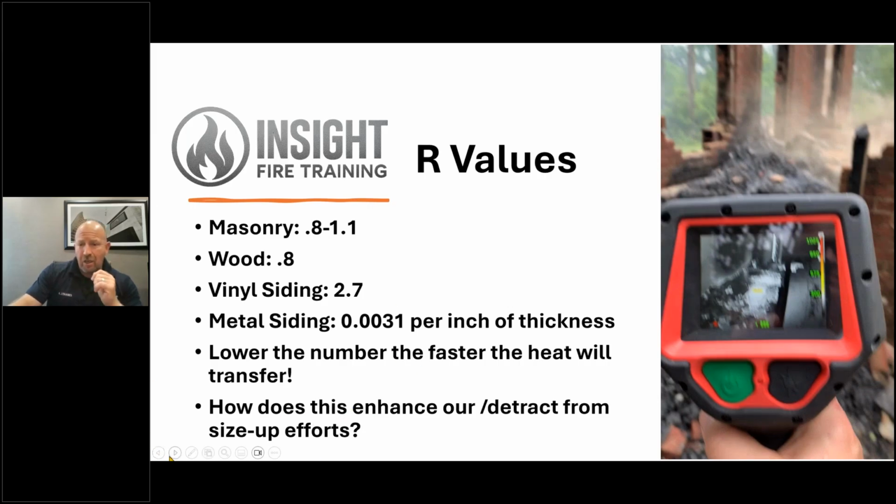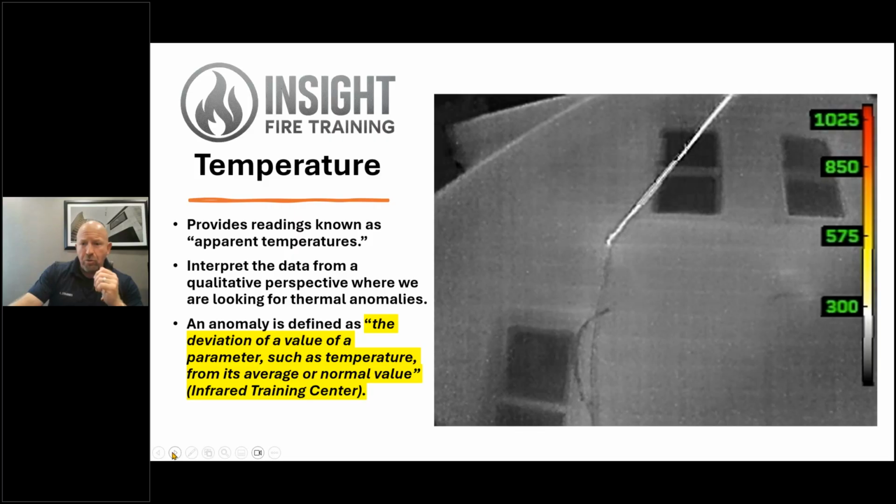You are not seeing everything. That charred wood and piles actually acting like insulation, such as hoarding fires, like my friend Ryan Pennington talks about. That's insulation. That's a way to hide things from you. Another thing that should concern you would be cellulose or spray-in insulation in your attics. You can have an ember burning underneath that several inches under it and not see it with a thermal imaging camera. When we talk about temperatures we should look for, we know these are apparent temperatures.